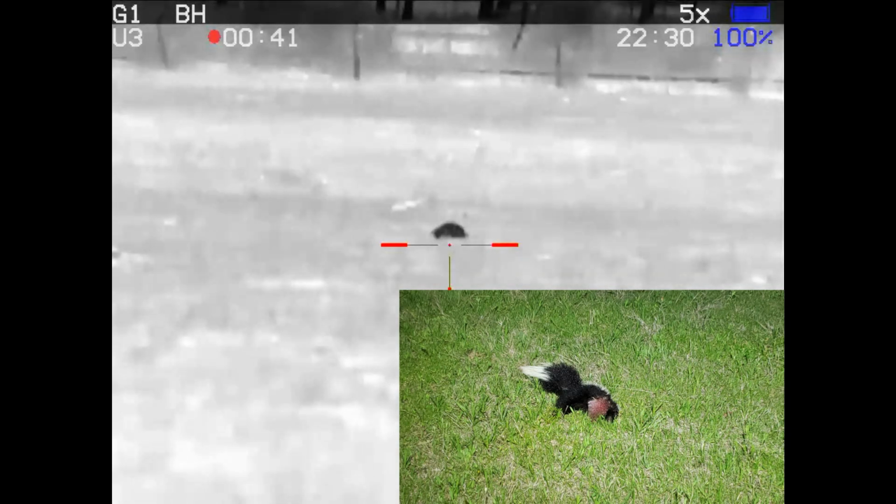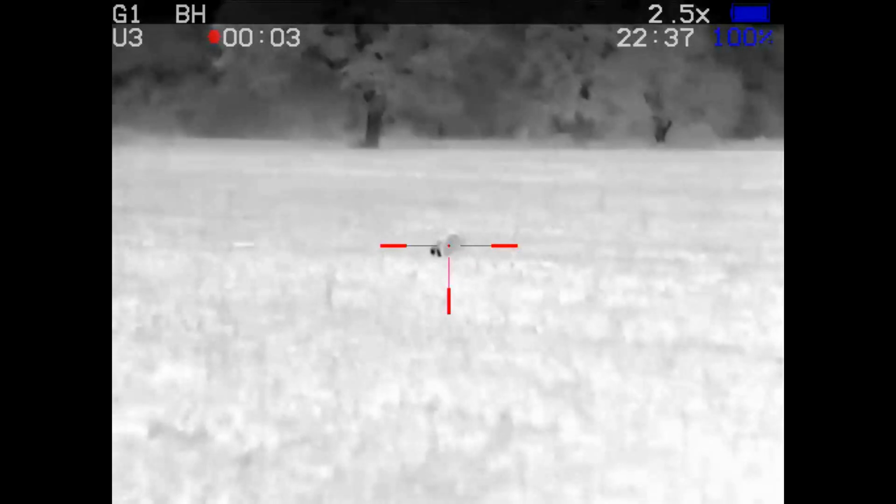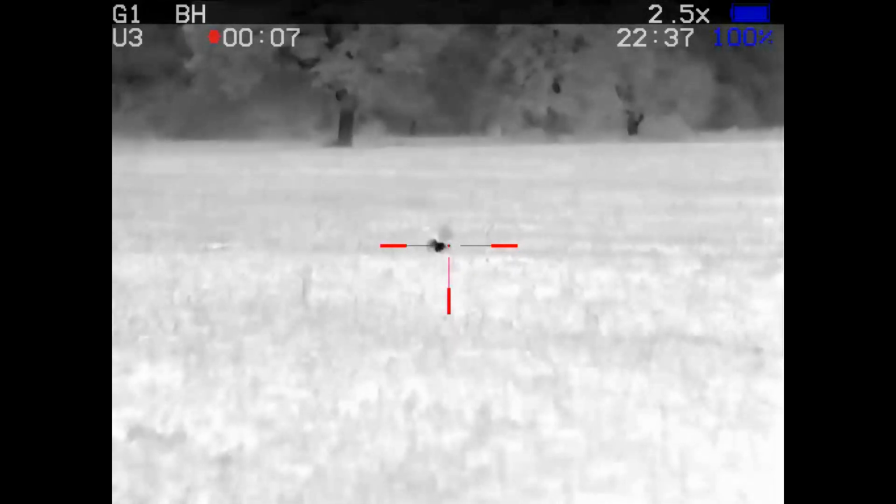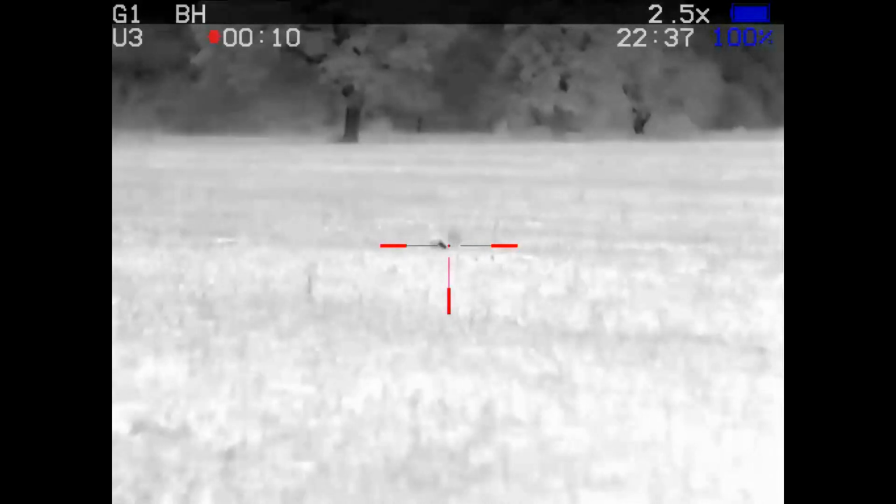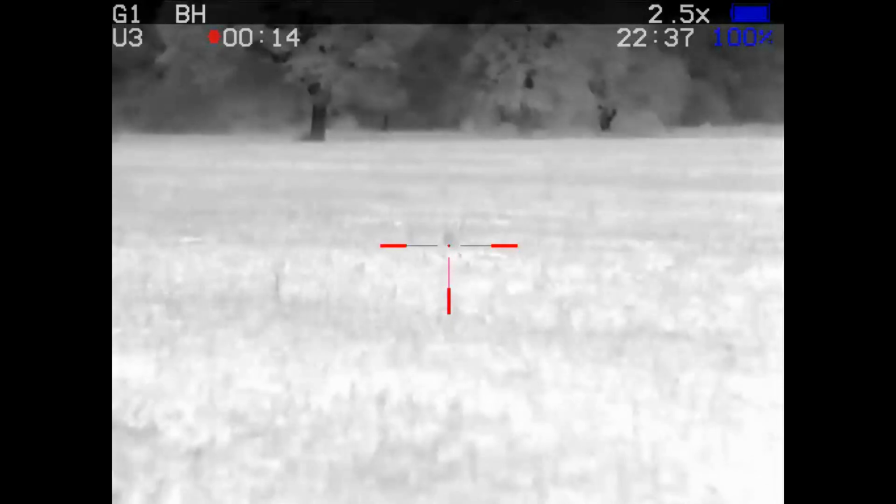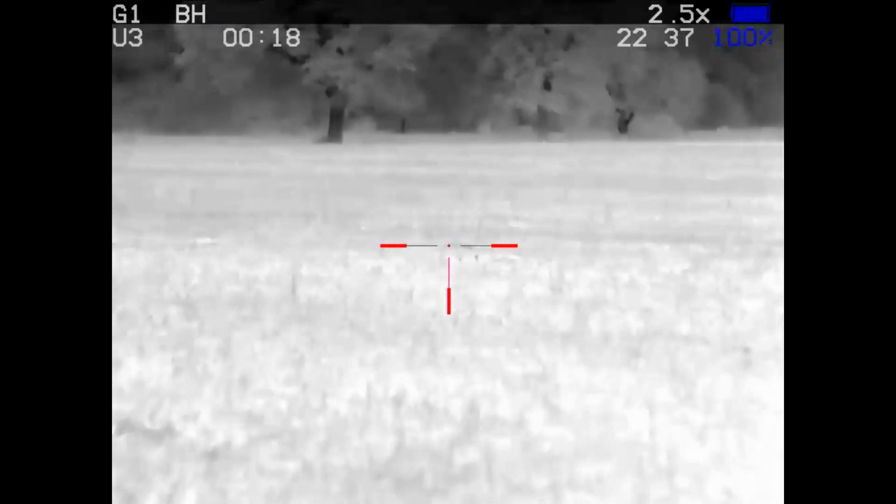That's the first skunk down for the evening. On this next skunk, he walks into a low spot. I think he's behind some high grass. He's just actually in a low spot because this grass is pretty short. And I'm going to burn this first shot, thinking that I'm going to take him in the higher grass, and this shot's in the dirt.